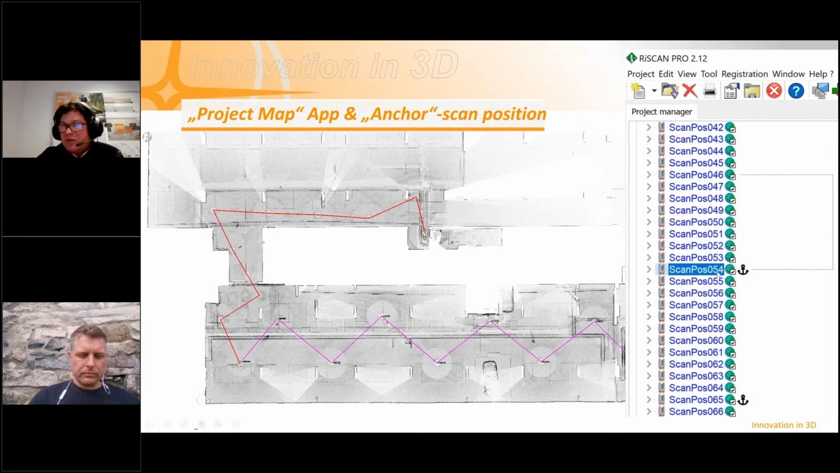So scan position 54, for example, is exactly at the same position as 46. So there is no need to move the scanner within the 20 to 30 seconds from one scan position to the next. And even if there is no GNSS, we can give this information to the scanner in the field.